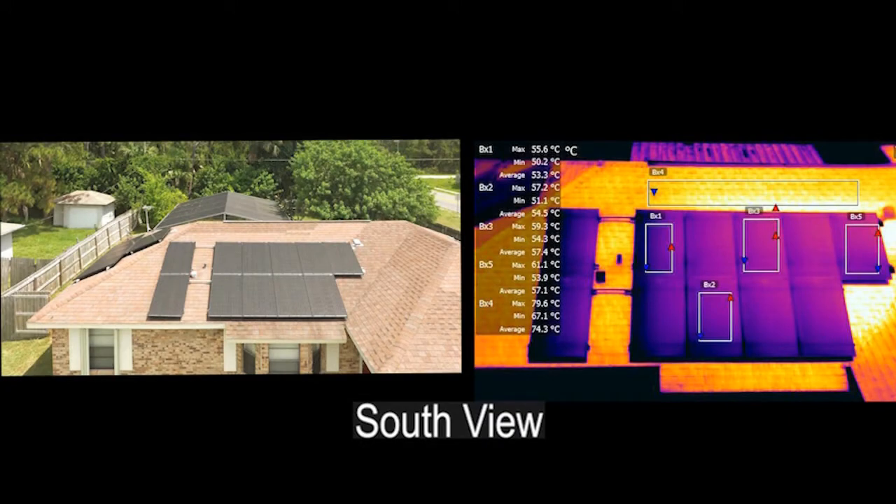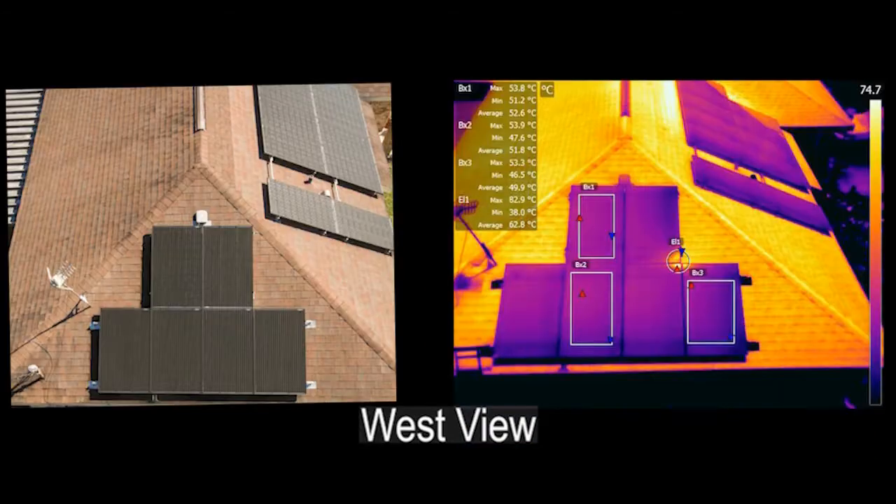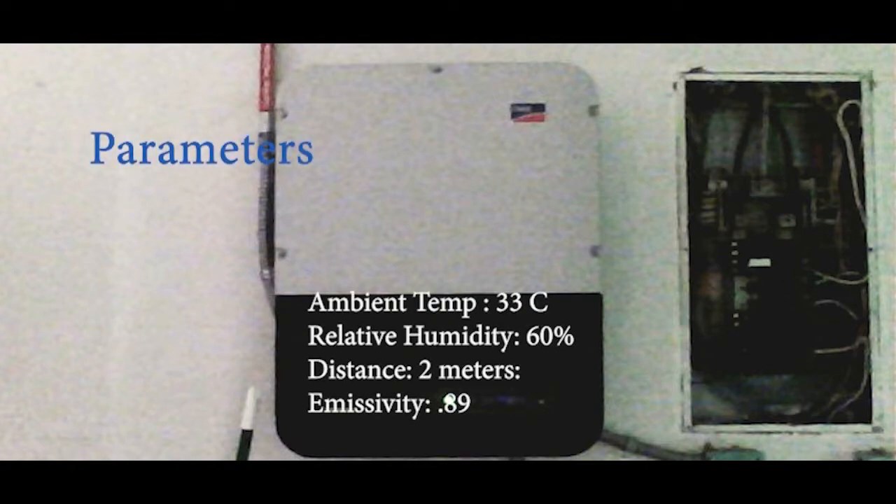Okay, so here are 3 views. I took some sample measurements of different modules, and the temperatures were all basically the same. There was no evidence of any kind of cell involvement, partial or full. No thermogram that indicates any kind of string involvement as well. So nothing remarkable there. Let's go indoors, take a look at the inverter.